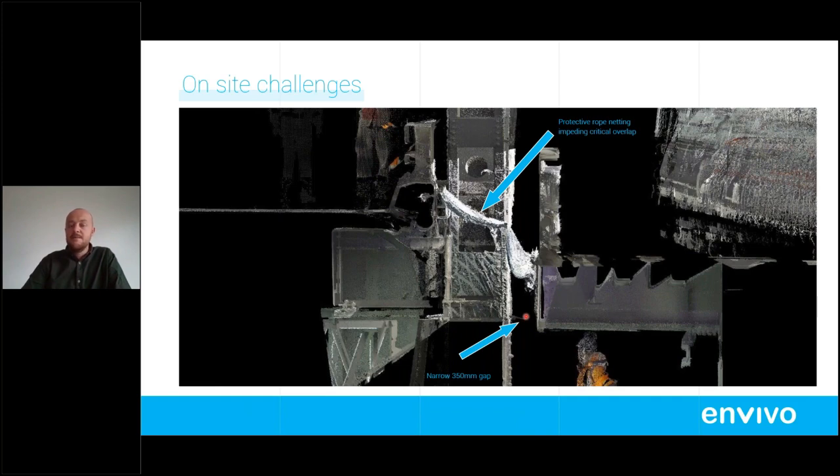Then we've got a narrow gap. That gap is 350 mils, so that's pretty tight. That's probably about the width of our scanner, to be honest. The issue here is trying to get common data between here and going back up, allowing for your registration to be complete. That was probably the trickiest bit.